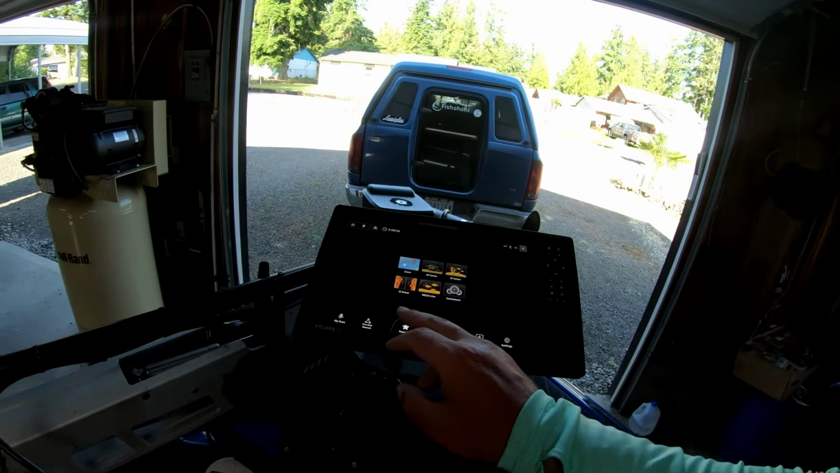Oh, I did miss and forget something. The mapping. Gosh, it's so nice having that mapping that comes with the unit. And I've really started to learn how to use it, because I'm not used to using the colored contours. In this last tournament I was at, it was 250 feet in the deepest spots. So I was able to go through and change my color contours, and it made it so much easier for me. I had it to where it was a quarter of the screen. I'll show you guys here.